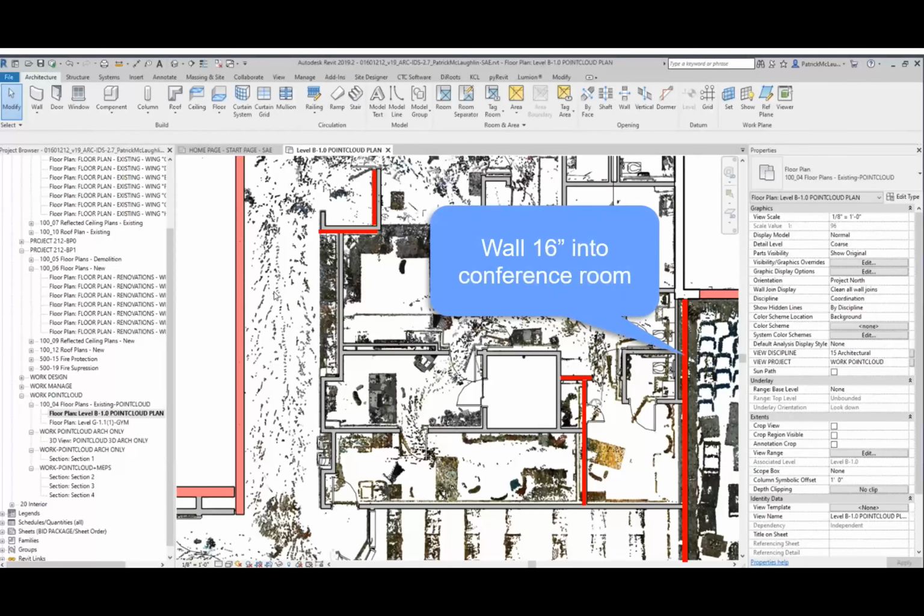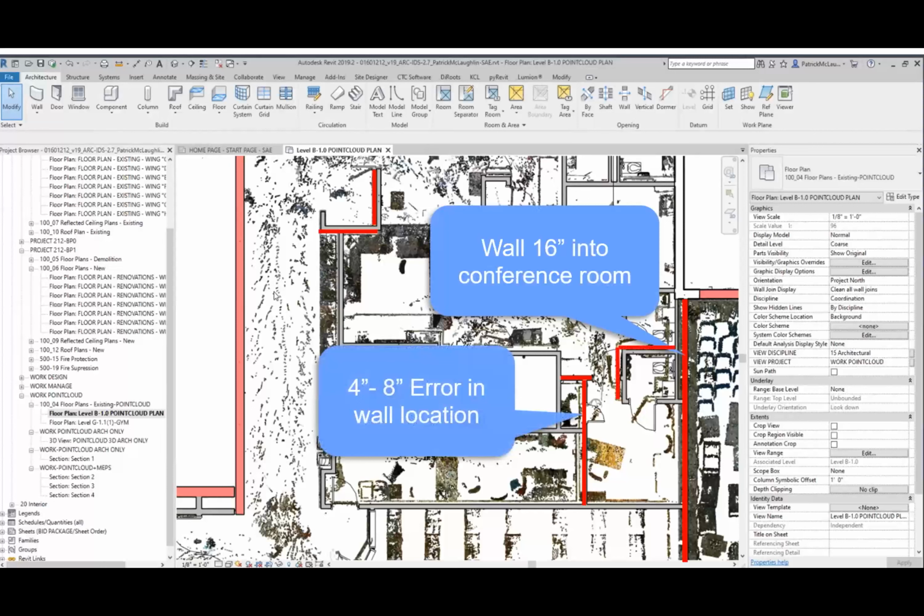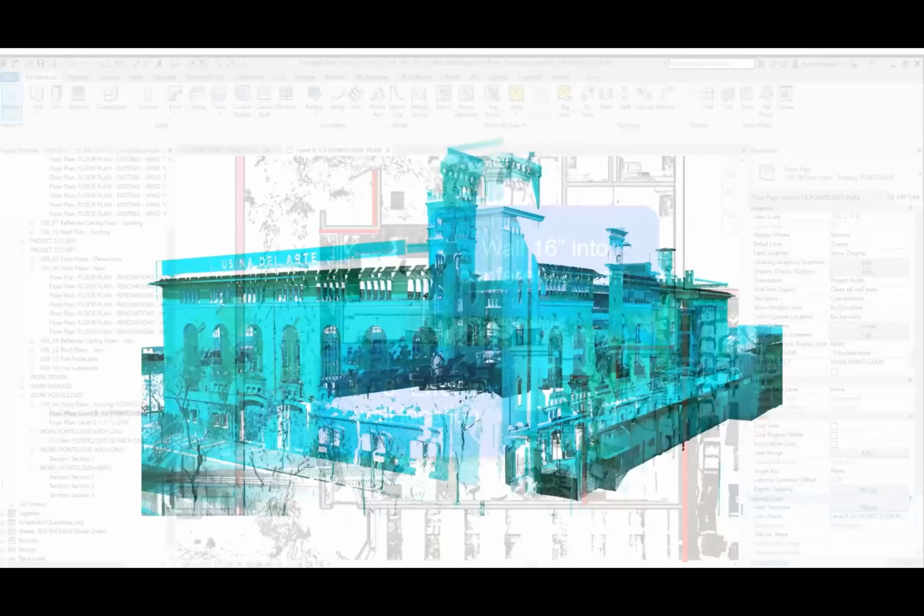Like, no, you're not. Yeah, we found the conference room wall was out of place by 16 inches, and just about every other wall was anywhere from 2 to 8 inches out of location. They were doing a major renovation, and that wet wall right there would have cost them a lot of money in refabricating parts, because they were going to do fabrication based on their Revit model, and all those pipe lengths would have been incorrect when they got to the site. Needless to say, I didn't have to buy them dinner.